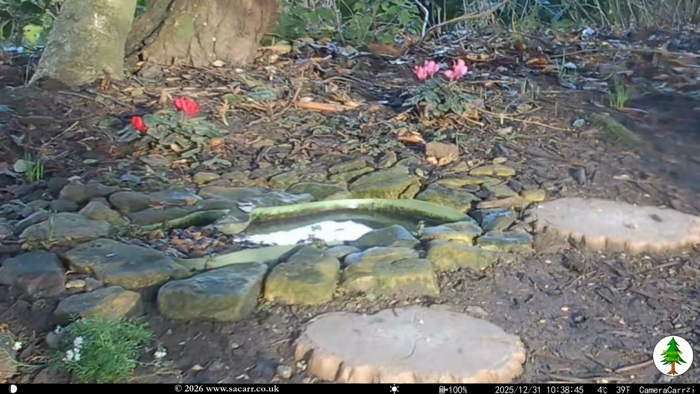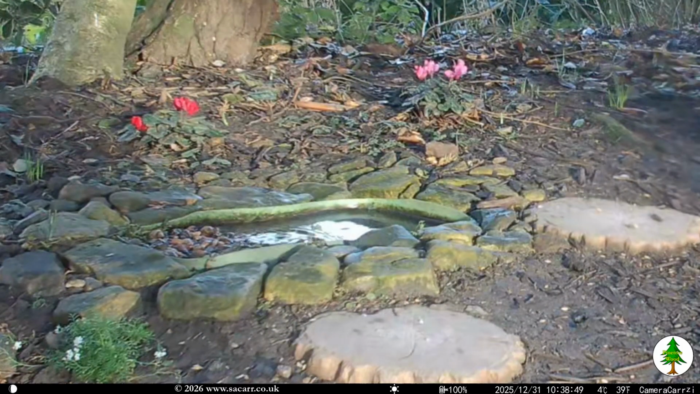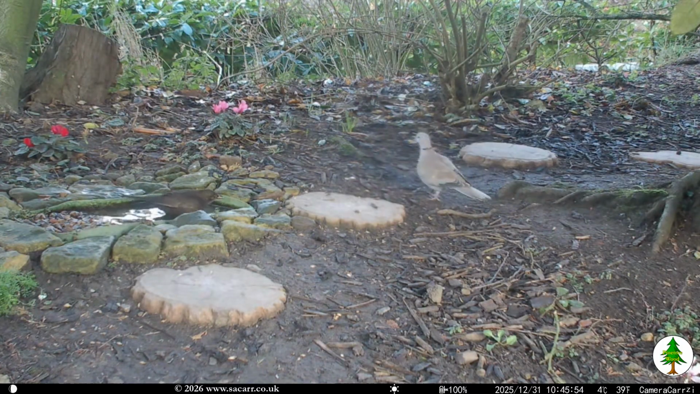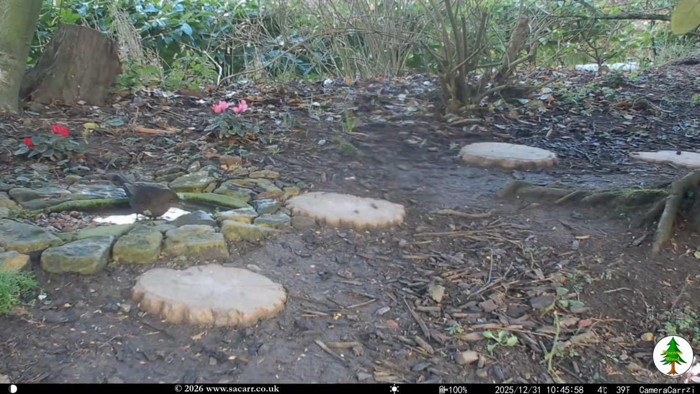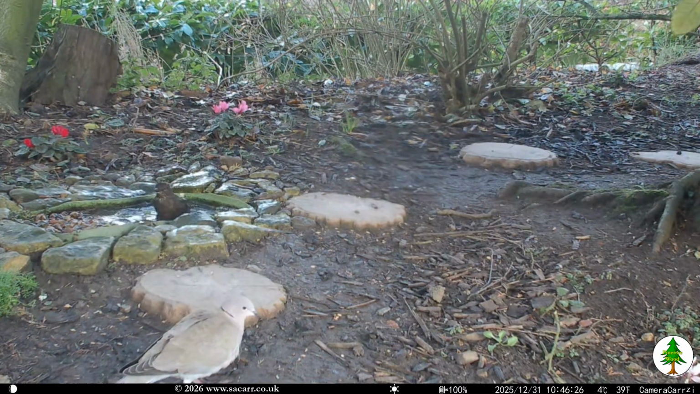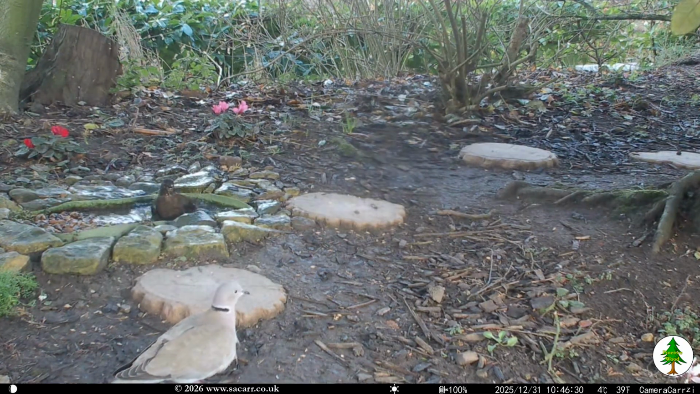At 10:38, a bluetit dropped in at the pond. By 10:45, the female blackbird came for a quiet bath. The dove and dunnock were nearby. The peace was broken by a second dove arriving and chasing off the first. The blackbird was having a good splash as the dove returned, and I needed to top up the pond again.